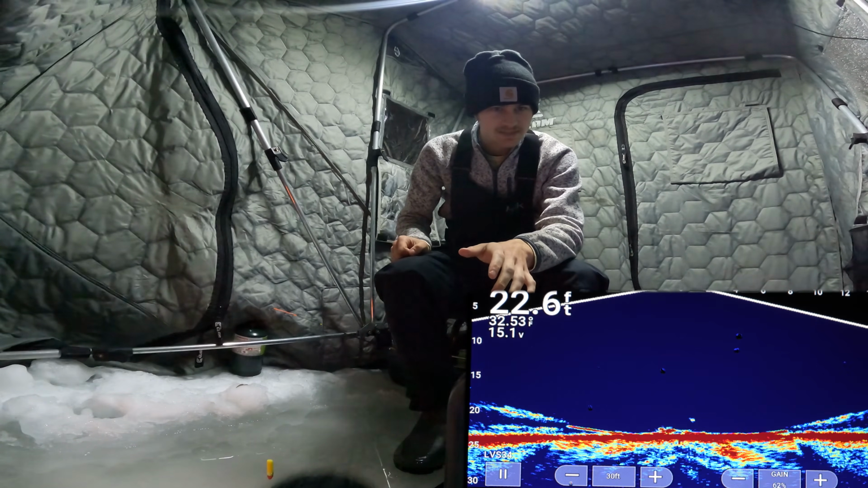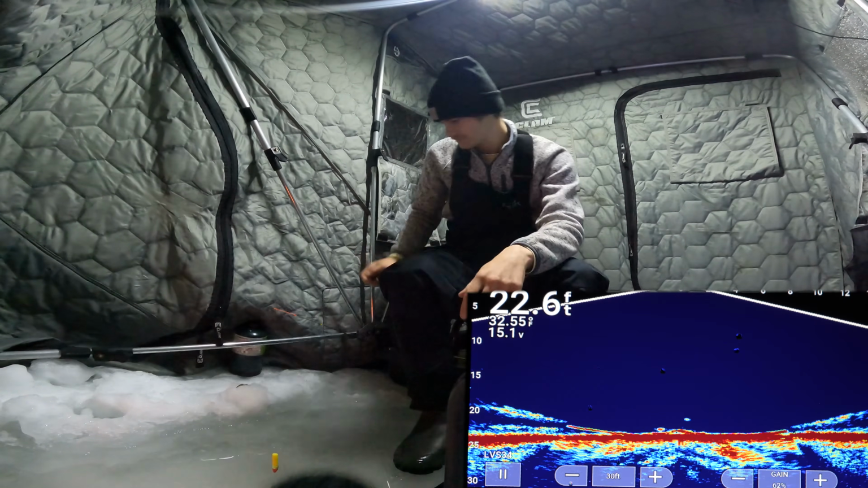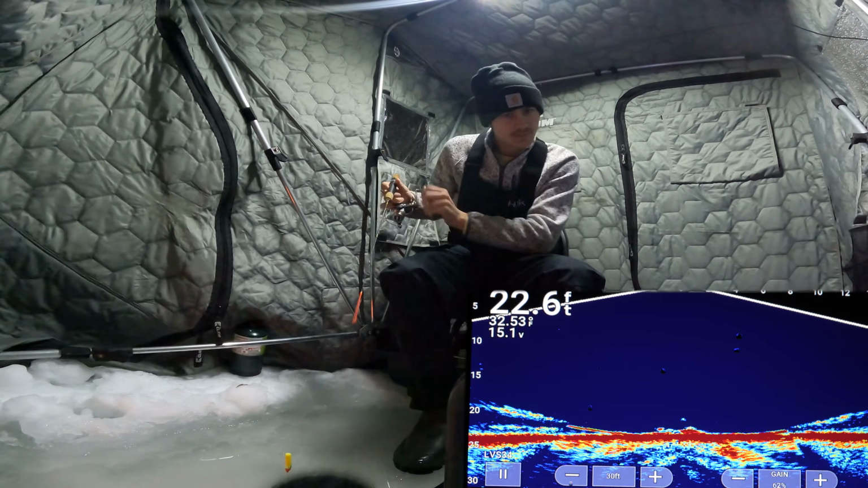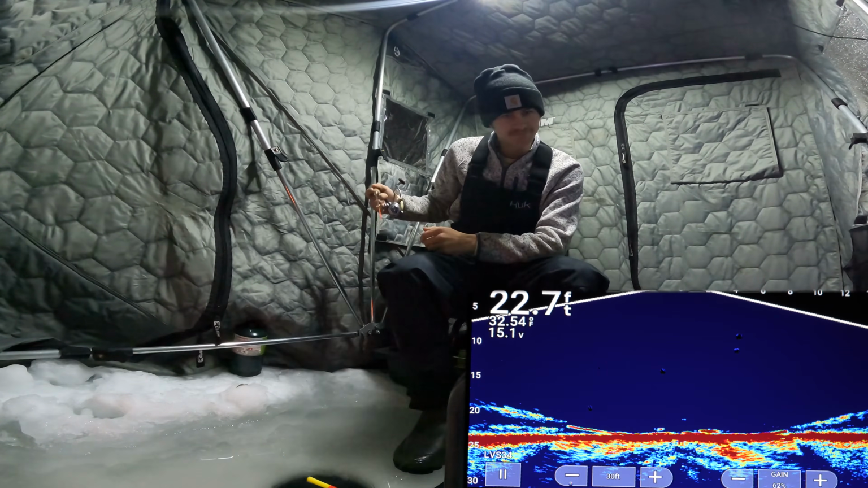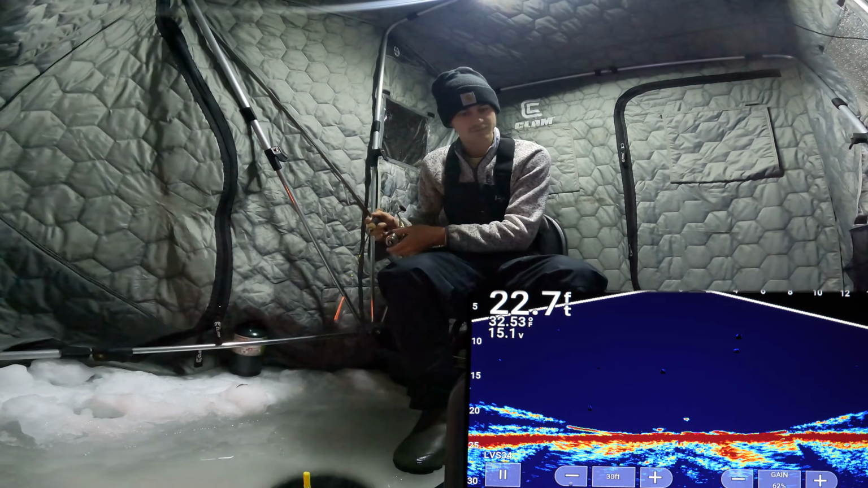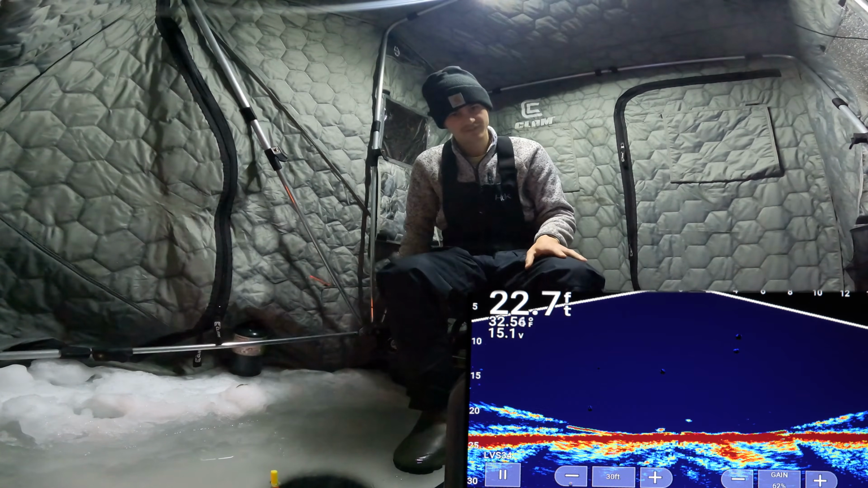But we'll see. I mean, he's sticking pretty close. I think he's just moving through. Did not want anything to do with my shiner. Does he want anything to do with my fathead? Just moving through. Just a walleye on the move. Didn't want anything to do with my baits. He was just moving on through. Seems like there's quite a few fish moving.